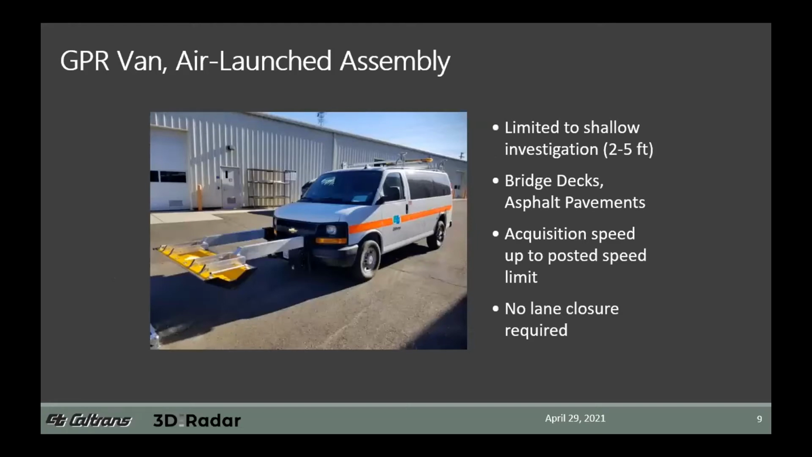So our first deployment of the 3D radar system was dedicated to high-speed air-launched applications. We used a Chevy Express van as the payload delivery mechanism, and that essentially is a single mission service vehicle dedicated solely for GPR application. With the air launch system, you're limited to shallow investigation, no more than 2 feet, but typically on the order of about 2 to 3 feet. And we use that almost exclusively for bridge decks and asphalt pavements. With that system, we can acquire data at speeds up to the posted speed limit with no lane closures.